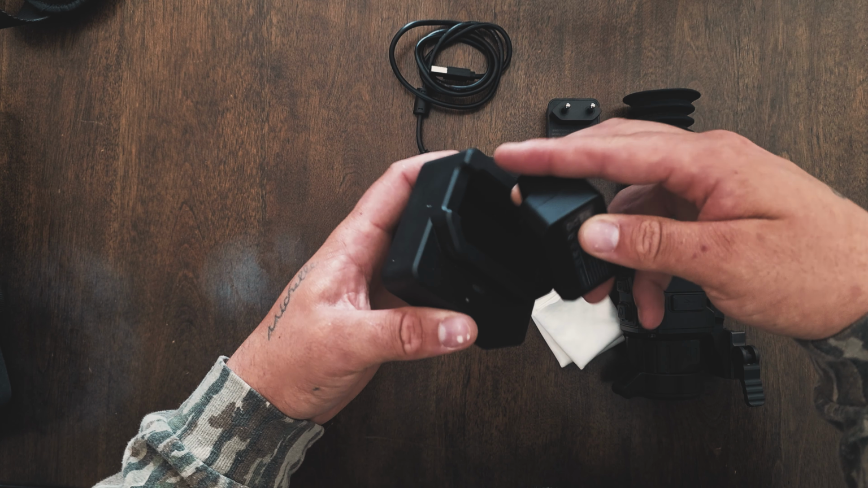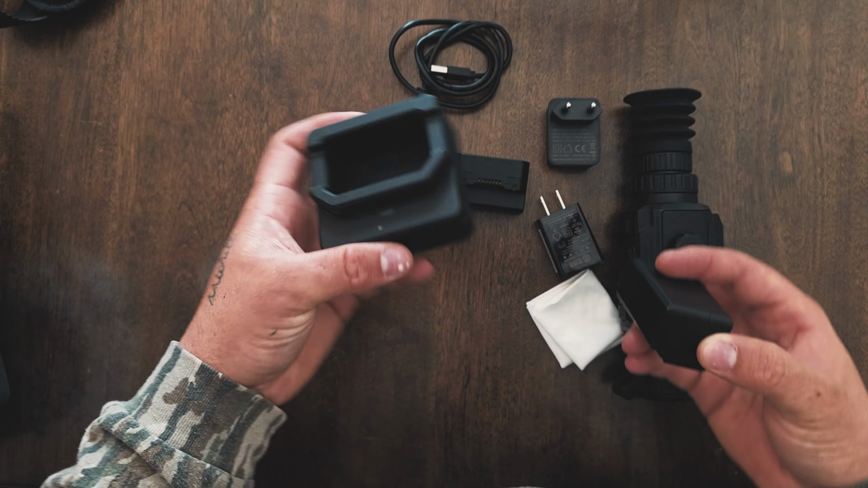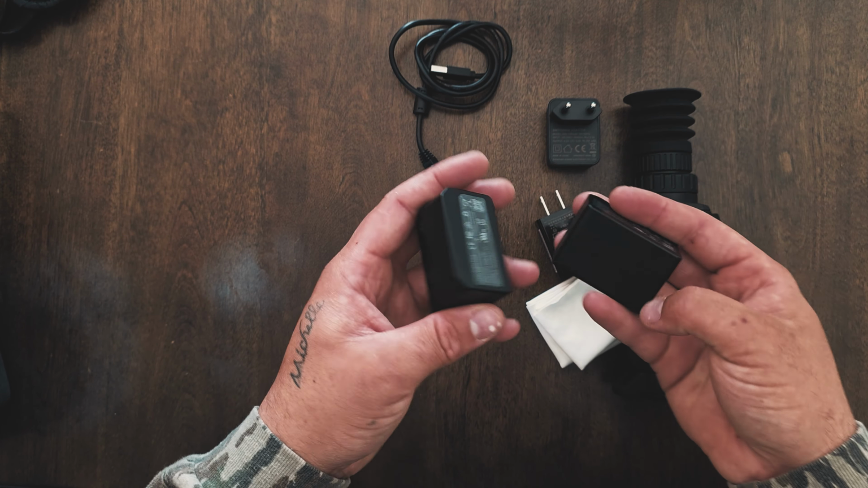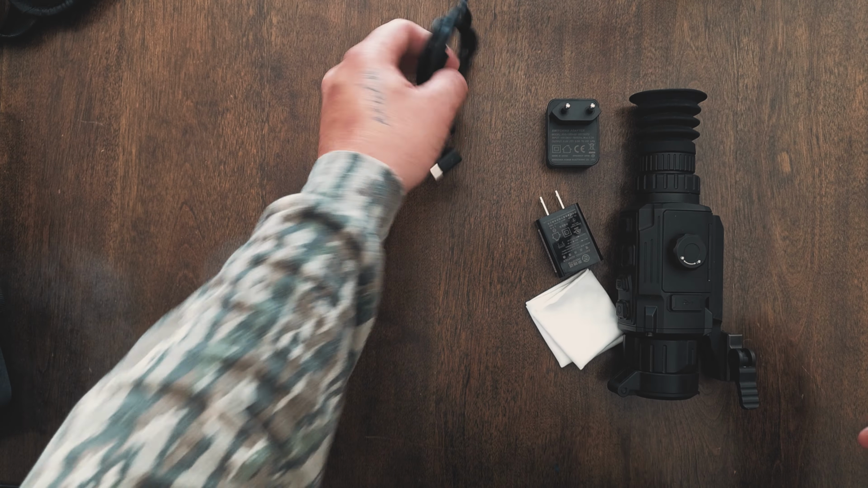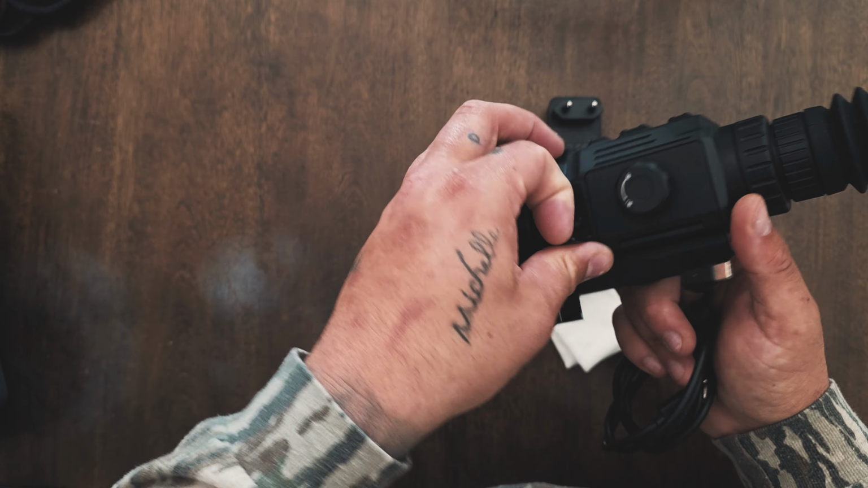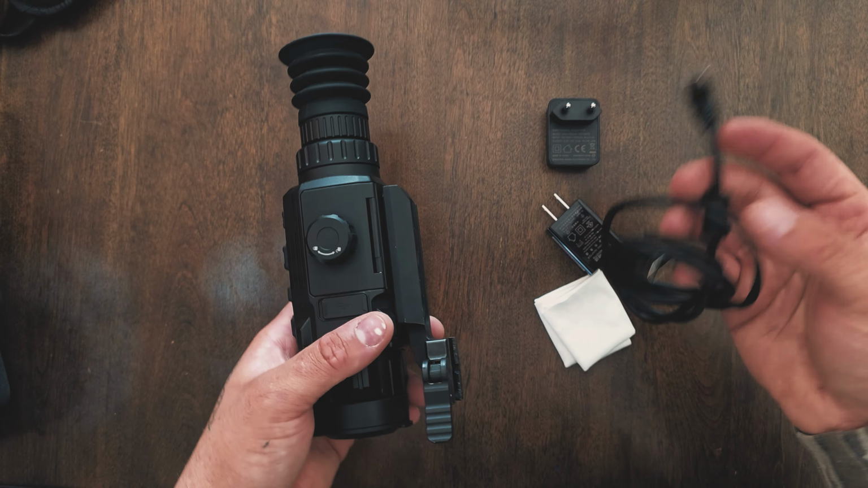You just pop these things in here like this. Pull them out. 2 batteries. Very nice. Charging cable, also for the data link, transferring data to your computer. Or there's an app. You don't have to use this.